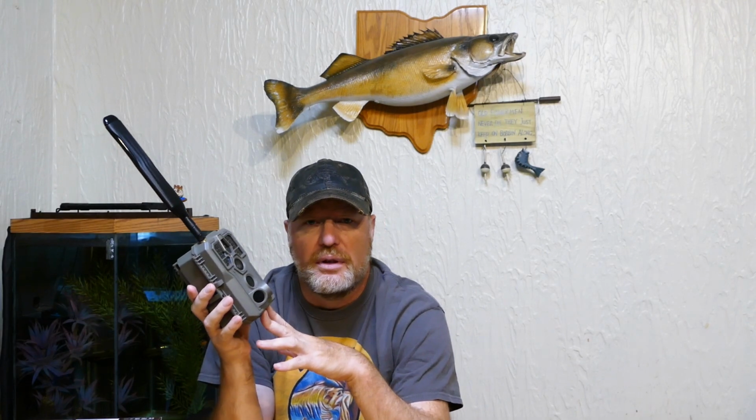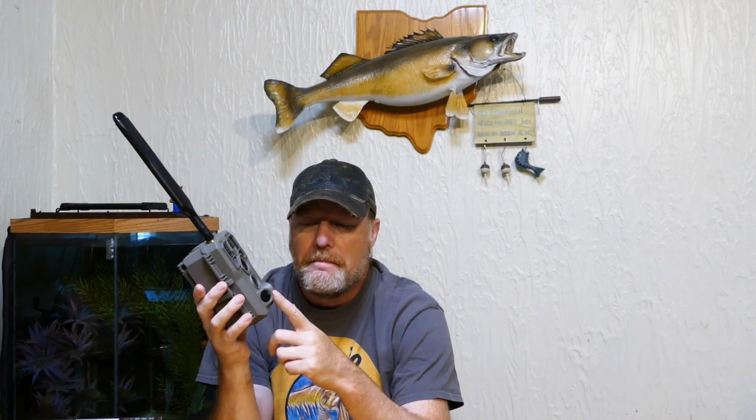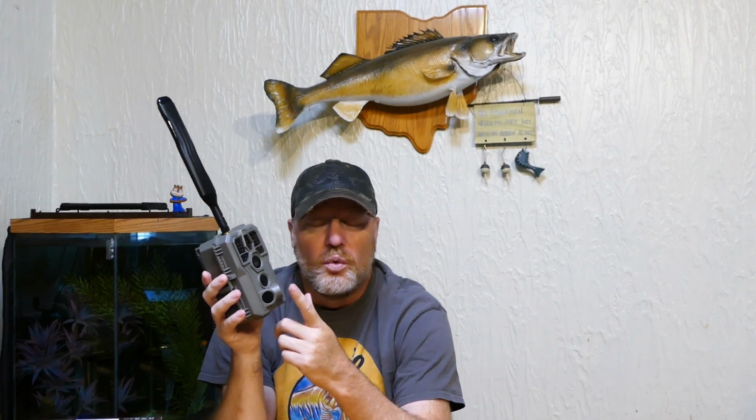That's just the way most of these cellular trail cameras work. Even that was pretty good. It was good enough to tell, is it a buck, how many points, that sort of thing. I mentioned the PIR sensor. The range on the PIR seemed to be really good. I mean, I had a couple of subjects that were out there a good way, probably 30 to 35 yards.